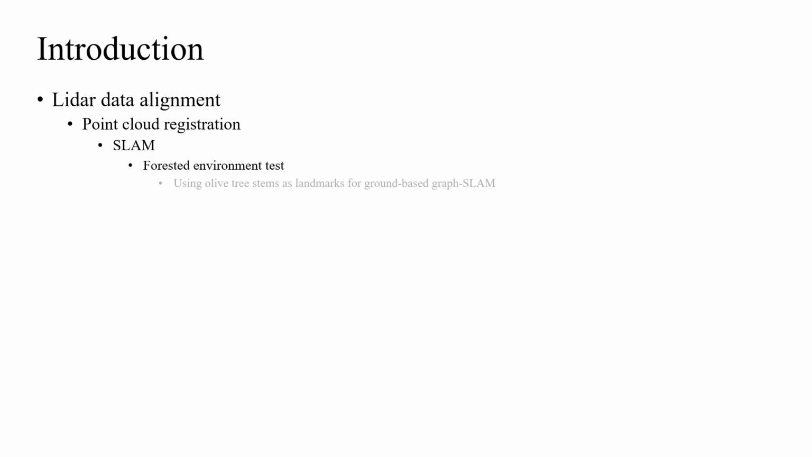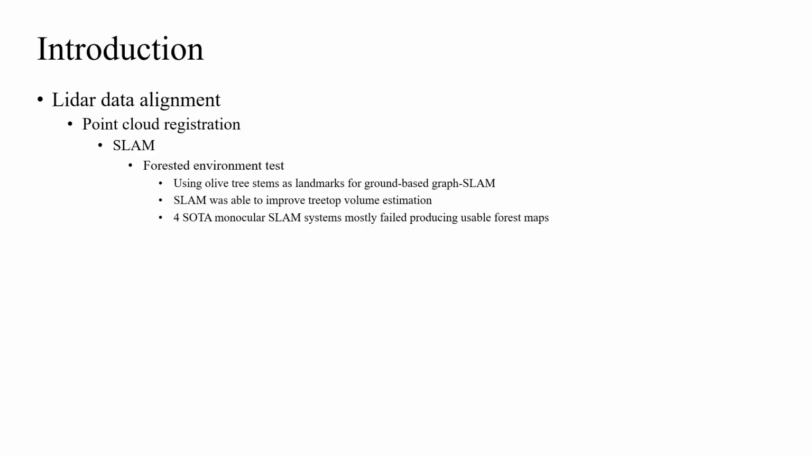One research group proposed to use olive tree stems as landmarks for ground-based graph SLAM, and later they stated that the SLAM algorithm was able to improve treetop volume estimation in a different study. Another research group tested 4 state-of-the-art monocular SLAM systems, which mostly failed producing usable forest maps.